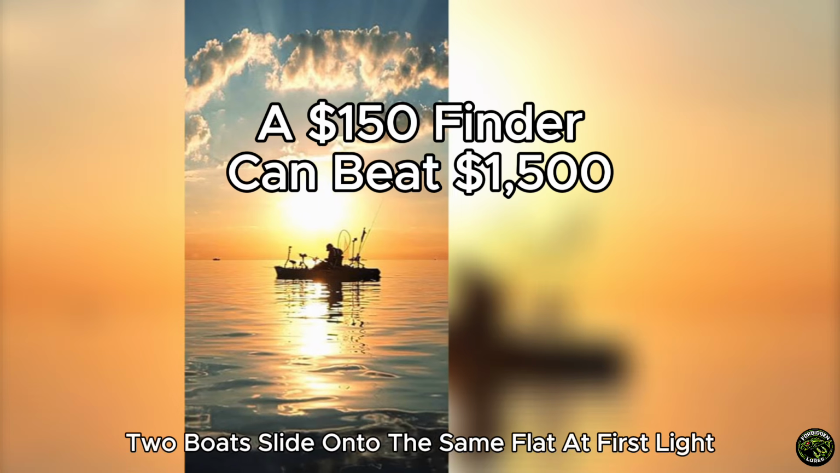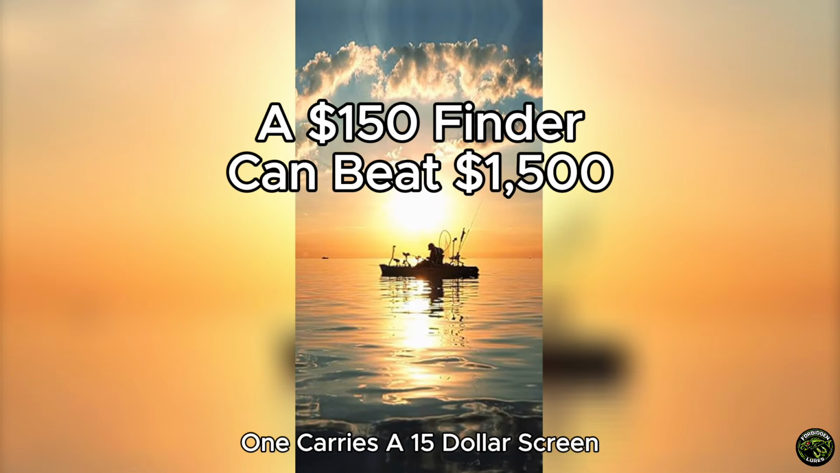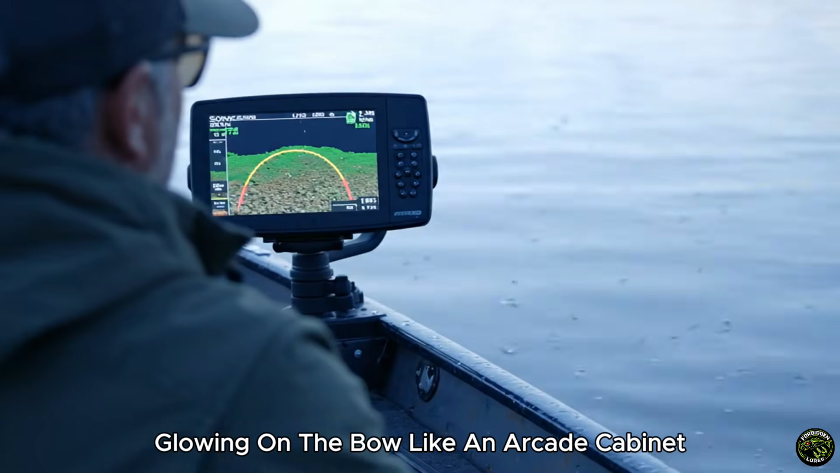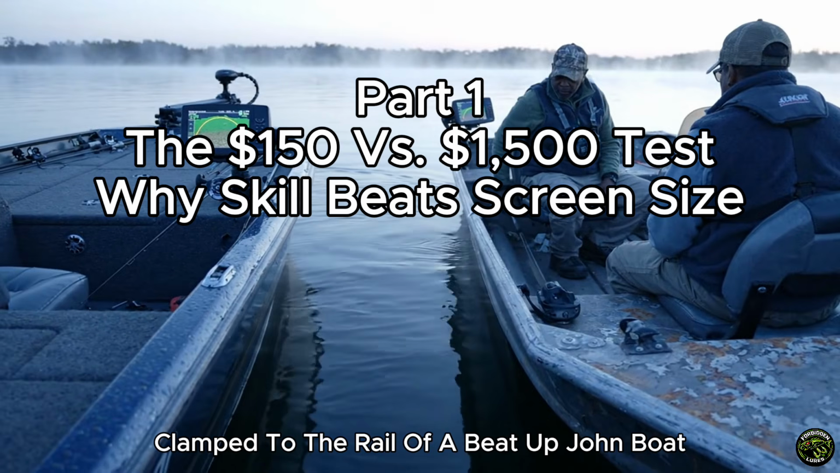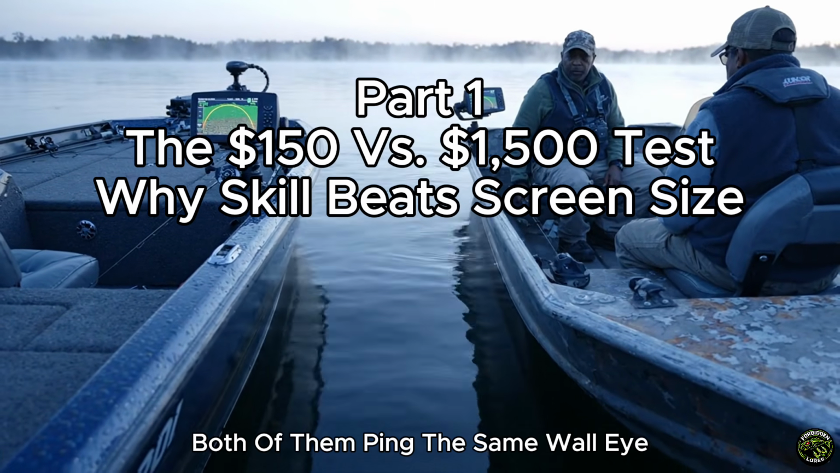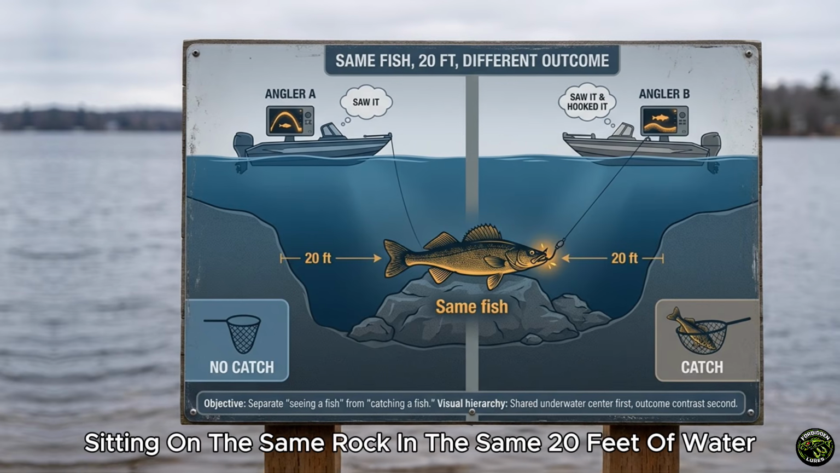Two boats slide onto the same flat at first light. One carries a $1,500 screen glowing on the bow like an arcade cabinet. The other has a $150 unit clamped to the rail of a beat-up John boat. Both of them ping the same walleye sitting on the same rock in the same 20 feet of water.